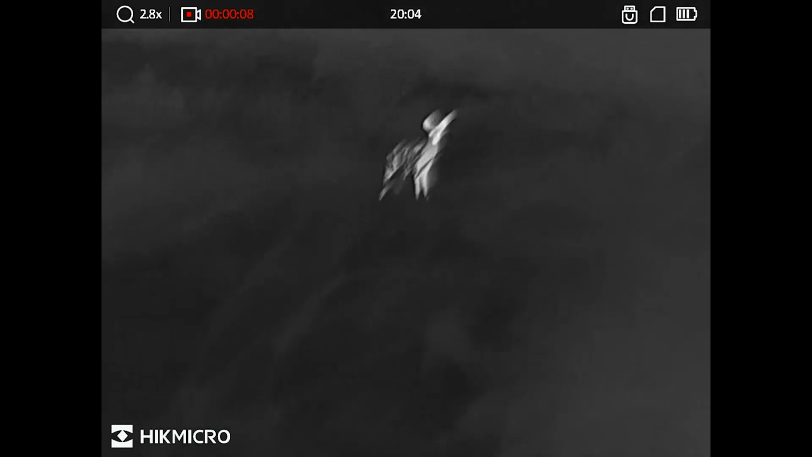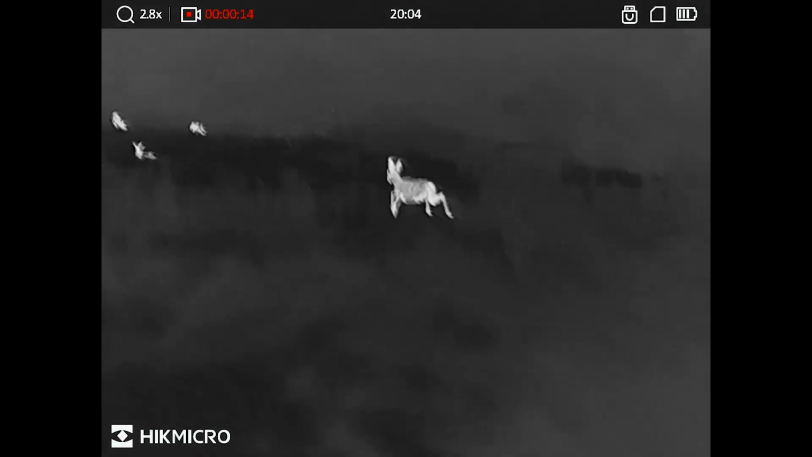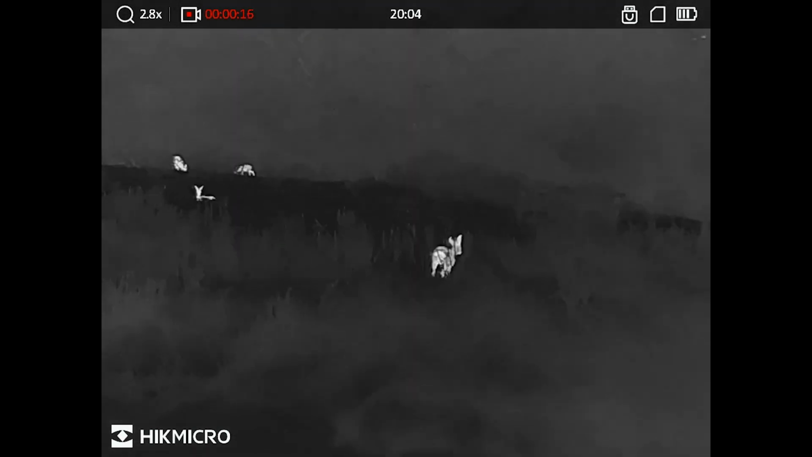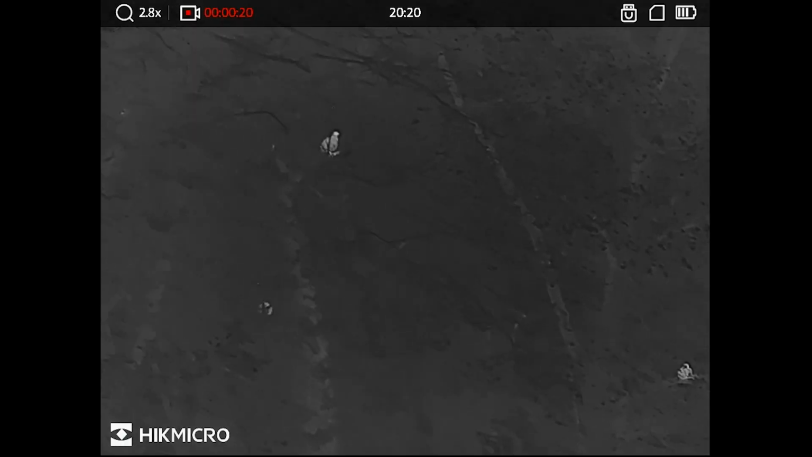Cheers. So just walking onto the farm now, and up to my left through the hedge I spot the first roe deer. I did come back later and get better footage. So next I head down to the duck pond. On the right hand side you can see a good gathering of ducks there. But I did notice some heat sources coming from the left hand side up in the woods. Now I didn't know at this point, but they were roosting pheasants, which is great news.